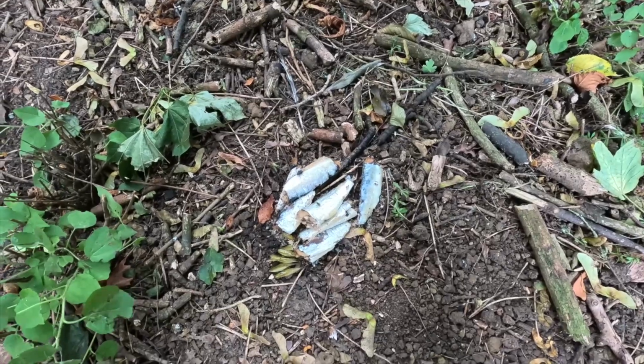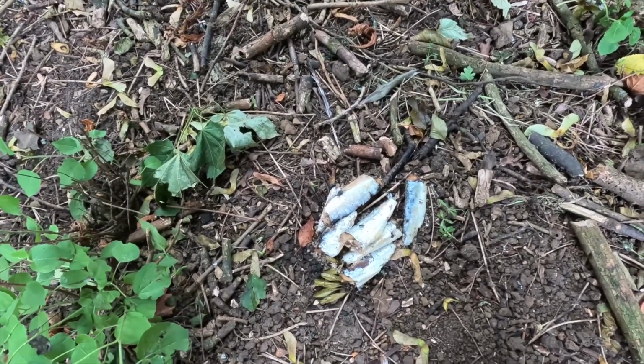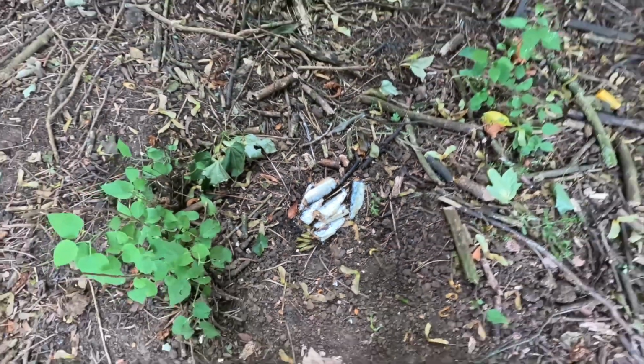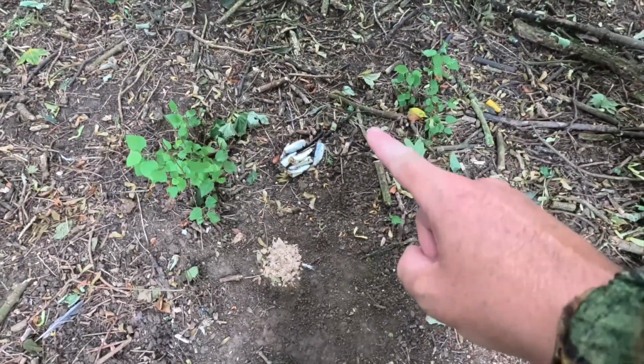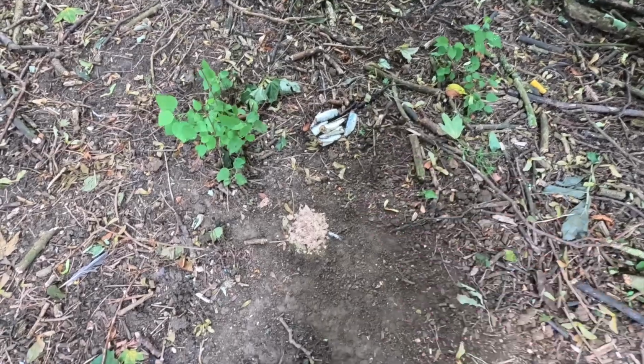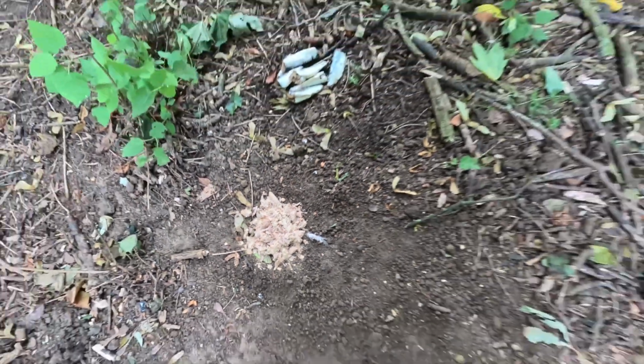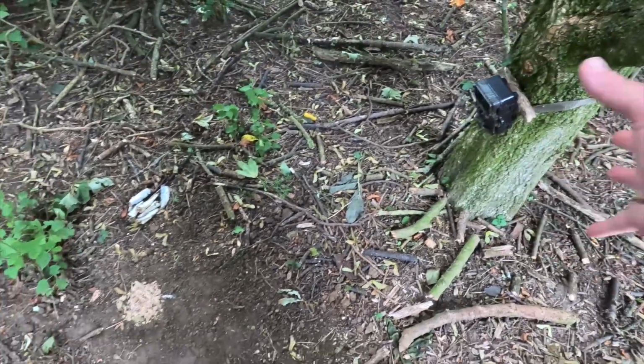1, 2, 3, 4, 5, 6. Right, there's 7 pieces of sardines, and I'm sure there was 8 when I put it there. So 1 might have gone. The tuna, I don't know if there's less of that or it's just not. Let me check the camera, see if anything has been here.